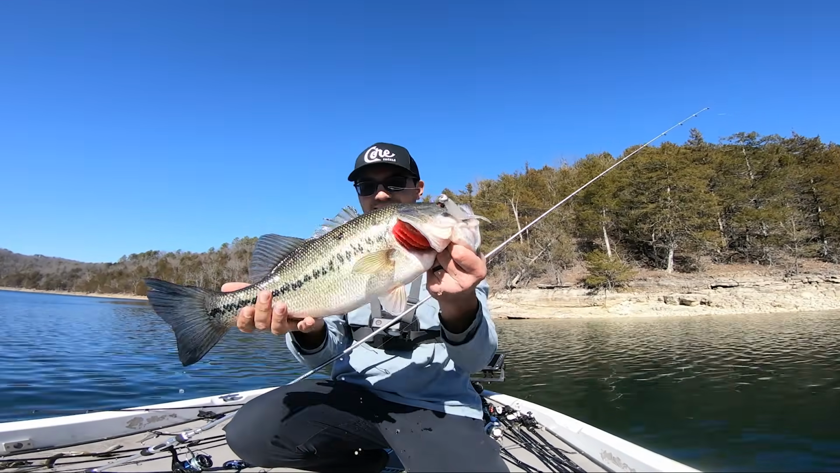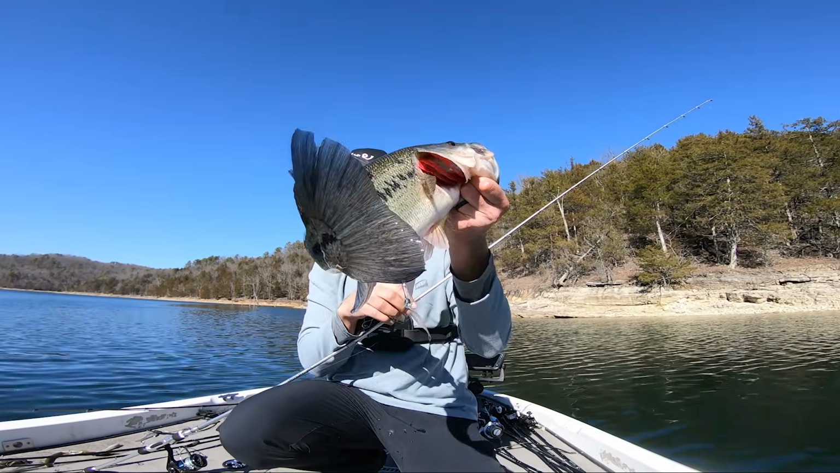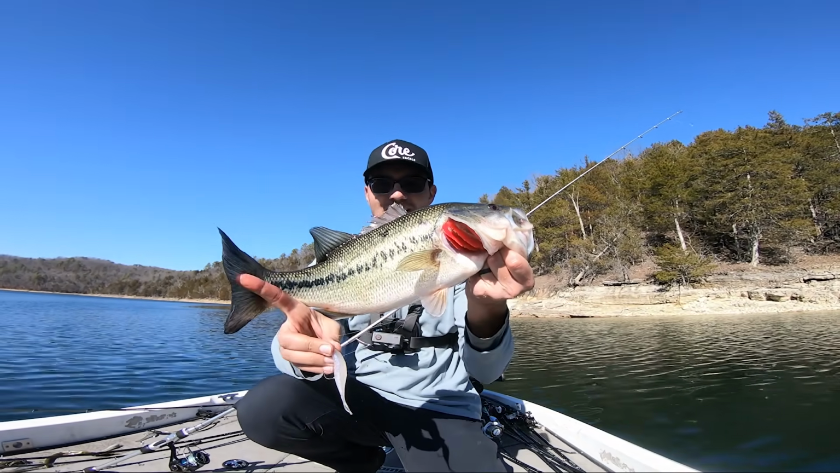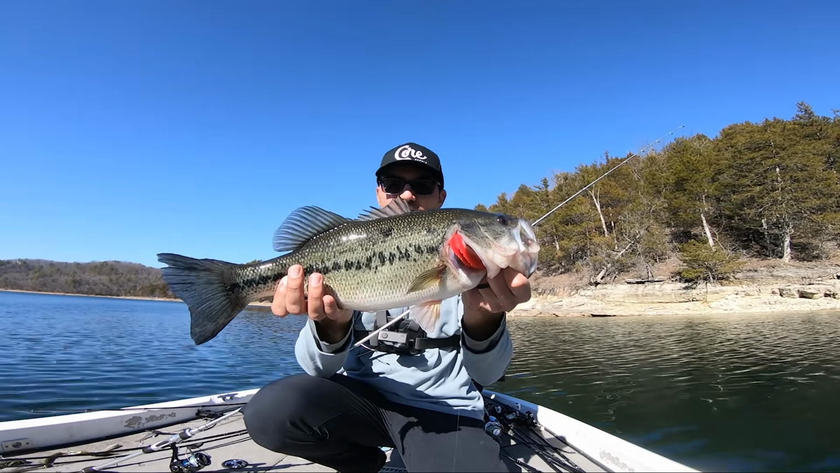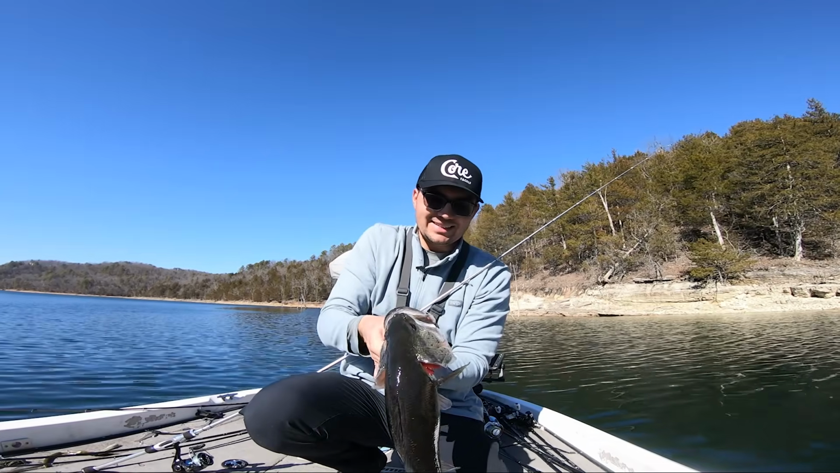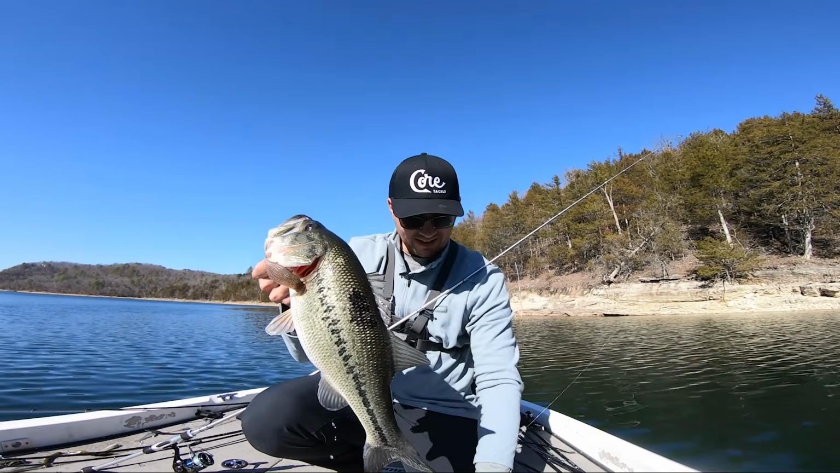And that is a solid 3-pound largemouth. Out here on Beaver, these are absolute gold. I mean, guys, that is awesome. If you can get 5 of these in the boat, you are top 10ing every tournament on Beaver year round, and that's exactly what we're looking for. There's about 5 or 6 more of them down there as well, just like that.